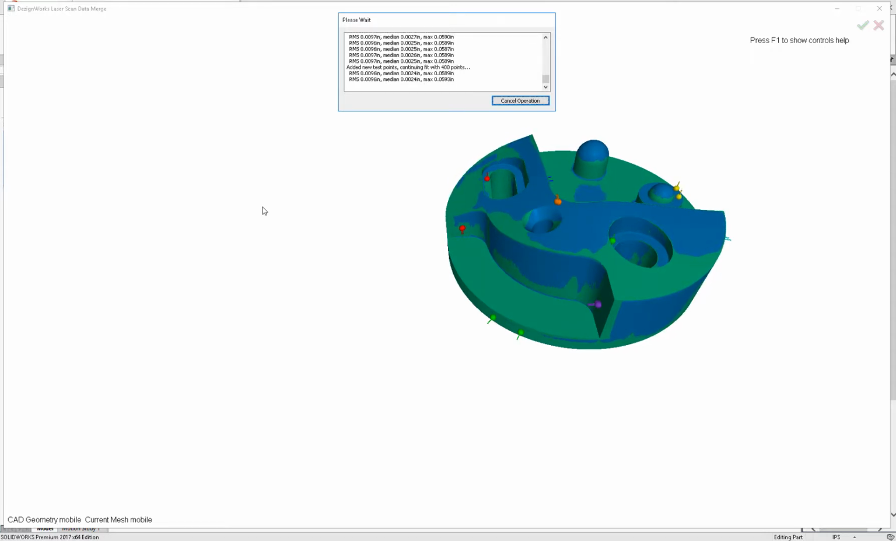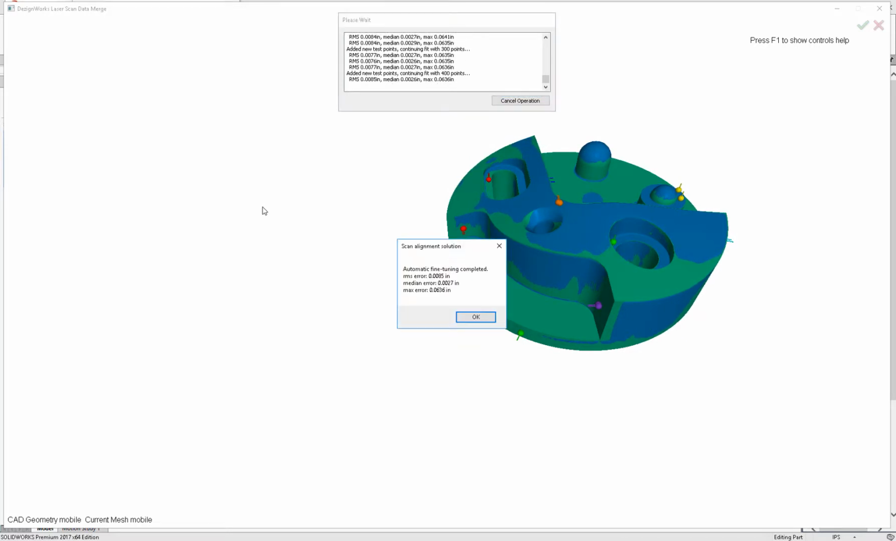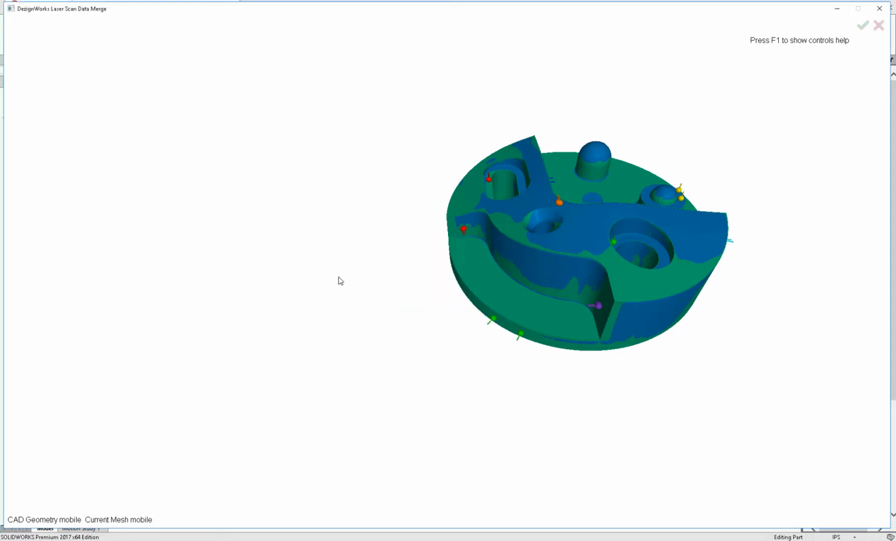If we want to get it actually tighter, we can run it a second time. So let's see how close this is going to get. We're about a little over 2 thousandths. Let's say OK. We can run it again. We hit the A key.